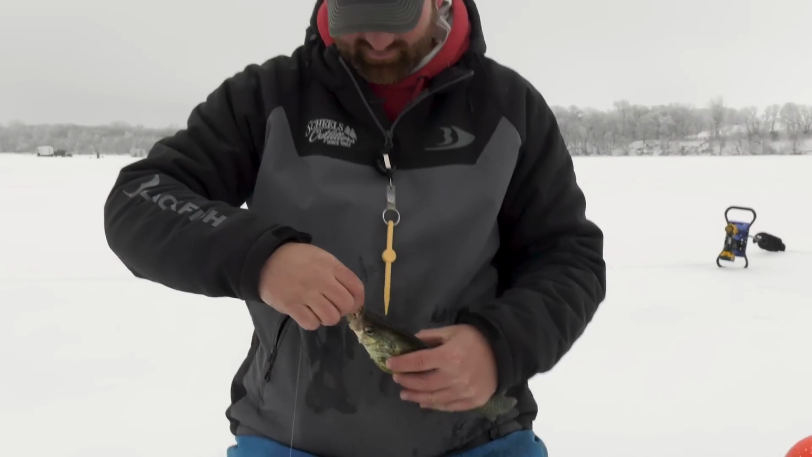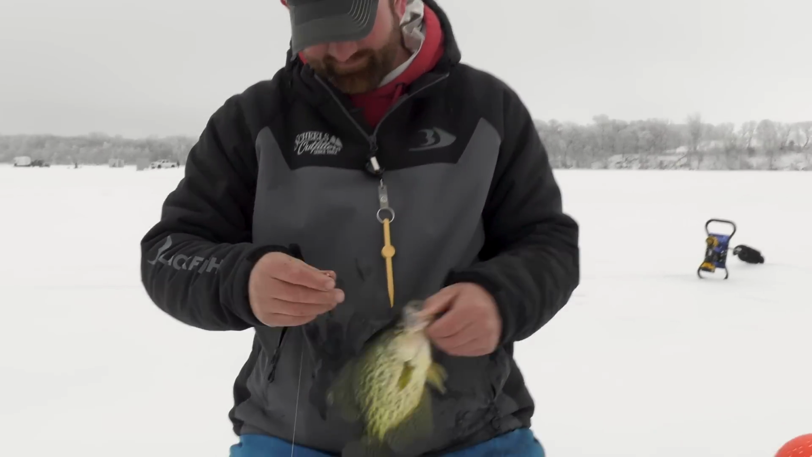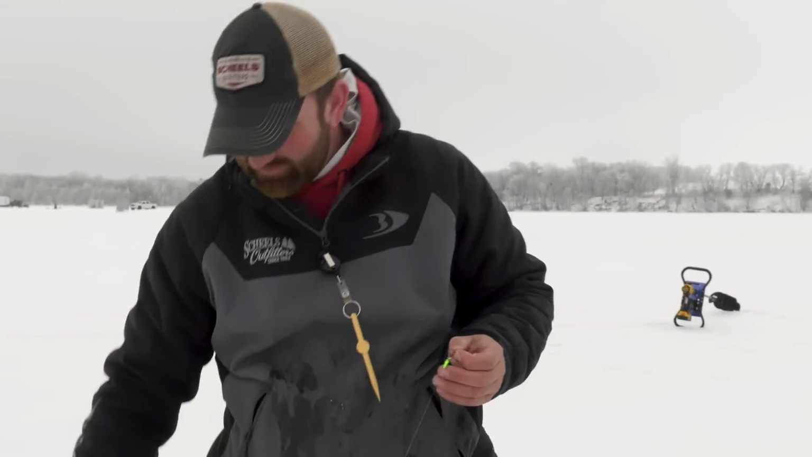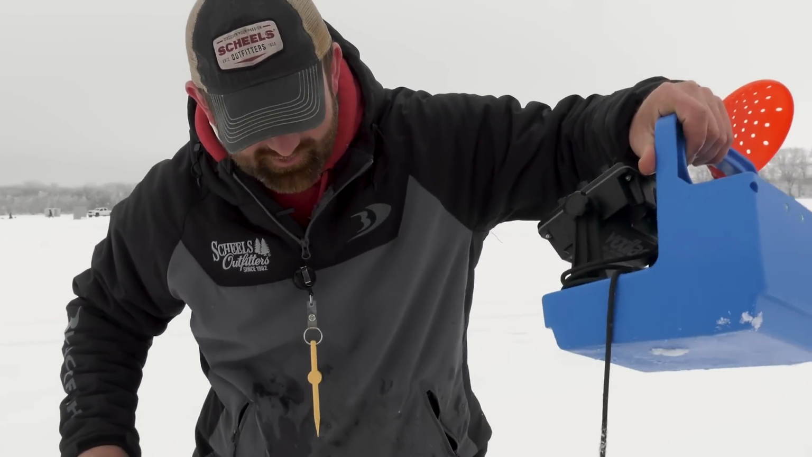Just a perfect eater if a person was keeping fish today. We catch a lot of these 10, 11-inch fish around here, but we do have some nice fish around here, even with all the fishing pressure we have.